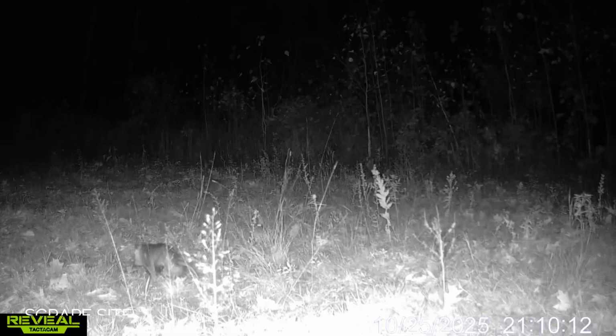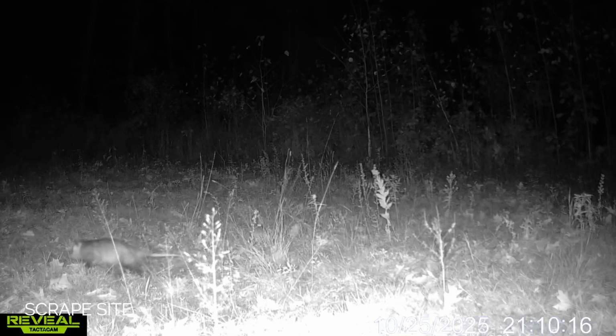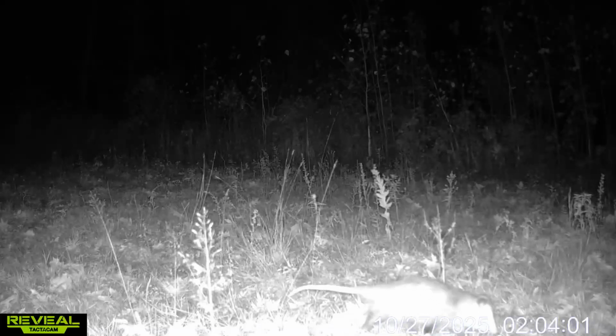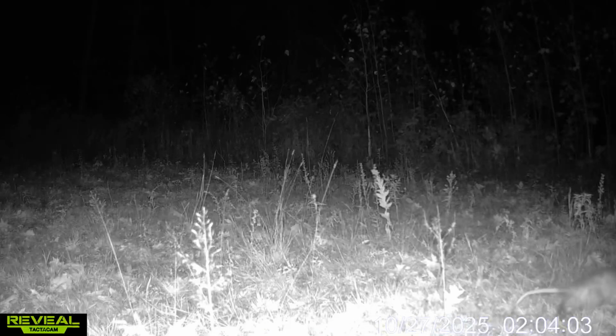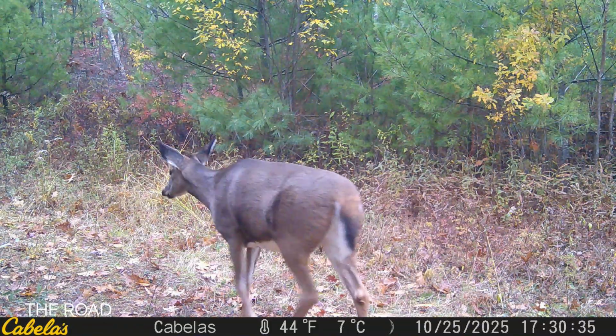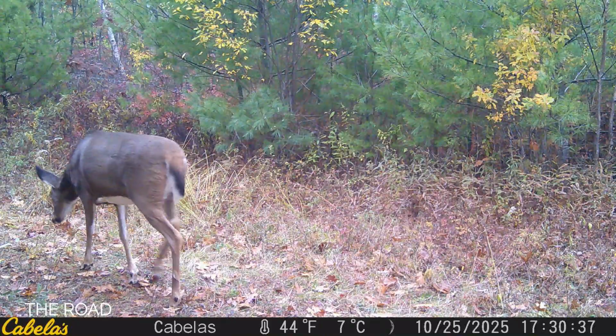This is a site called the Scrape Site, and I call it this because a couple weeks ago we found this entire area that this buck deer had decimated with his antlers. I'm sorry, I keep calling them horns. You can see all these trees in the background, and they have bright white areas. That's because the bark's all been rubbed off them. We put this camera up there thinking that we were going to get scrape video. We did not. We got possum.